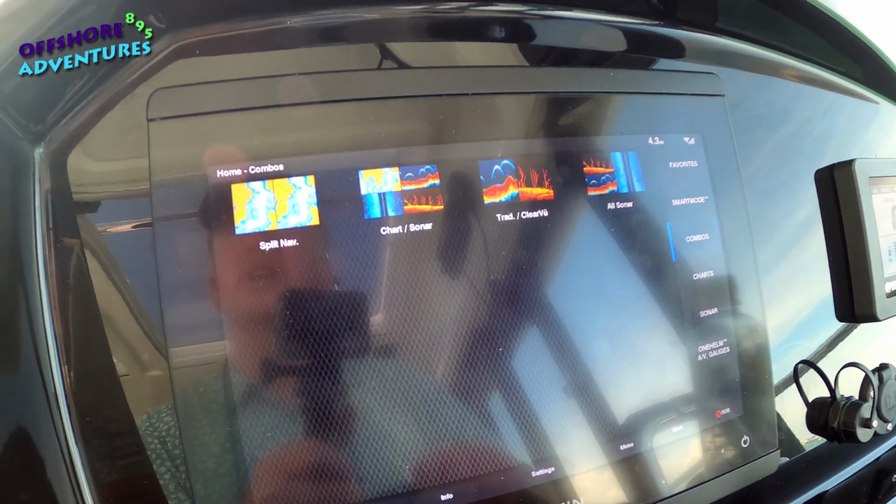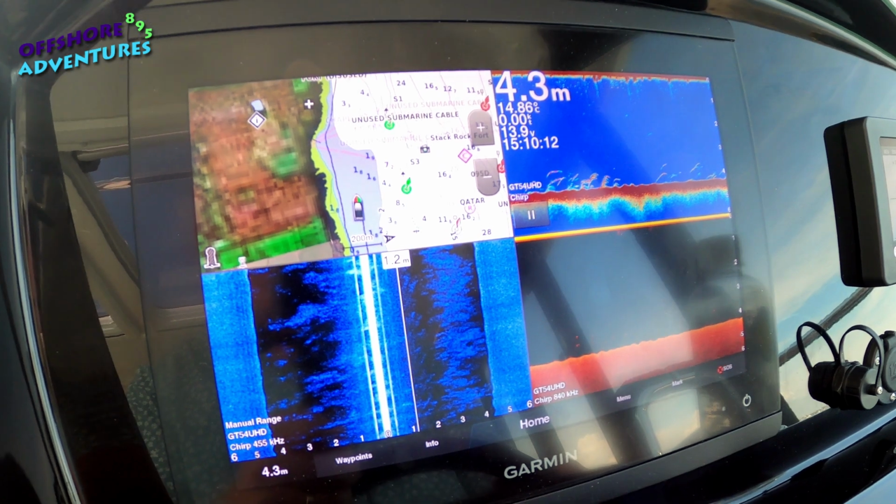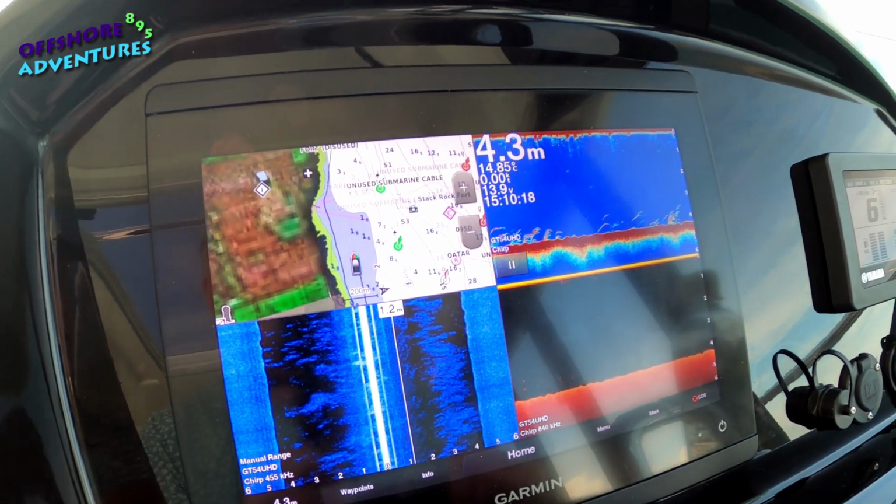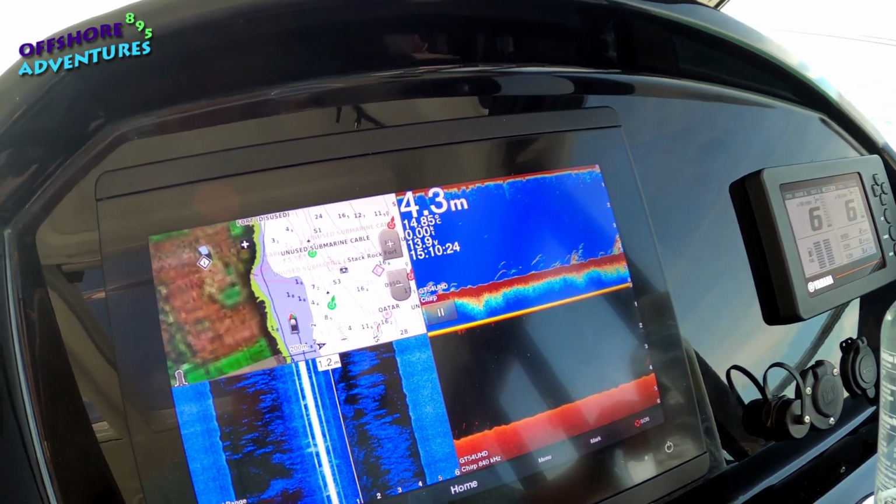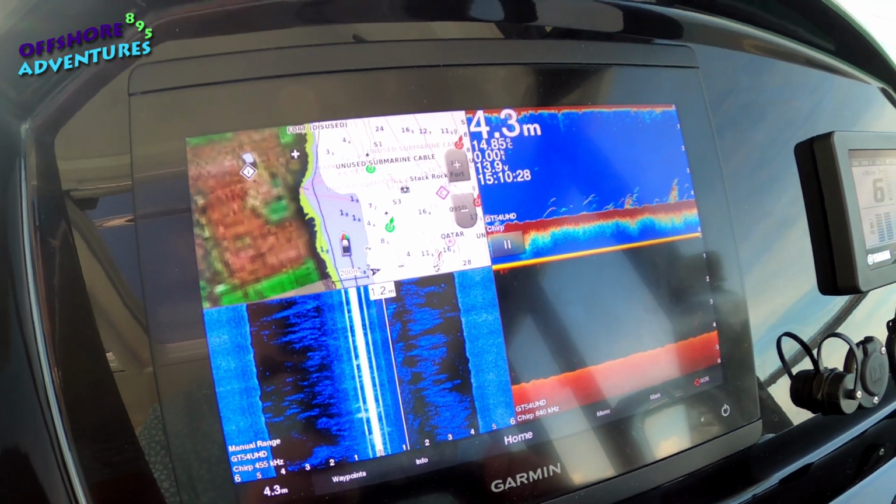The one we use quite a bit is the mixture of 4 charts, which gives us the navigation chart in the top corner, so you can keep an eye on what's happening. But you can also then jump in and out of any of these screens and enlarge them if you need to.